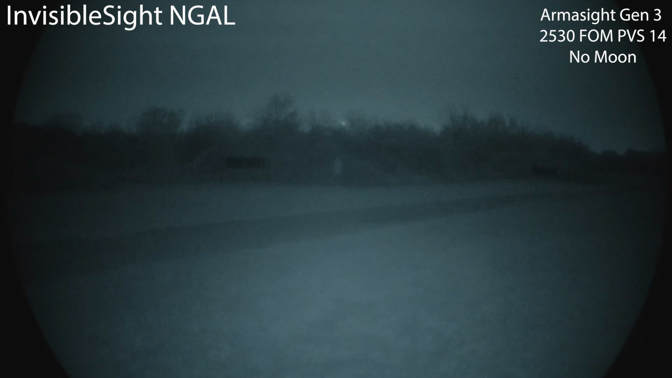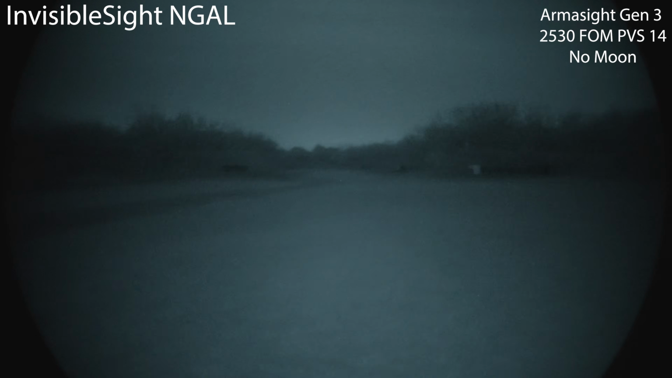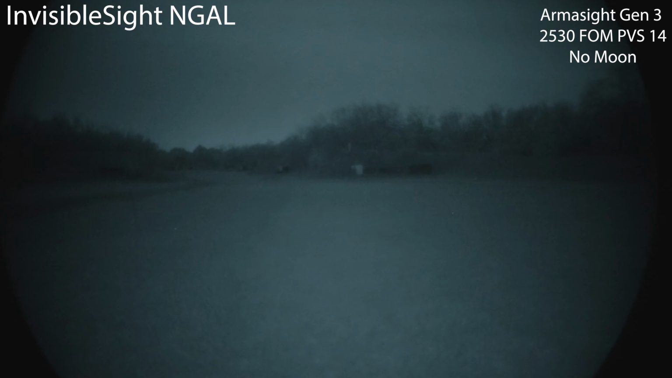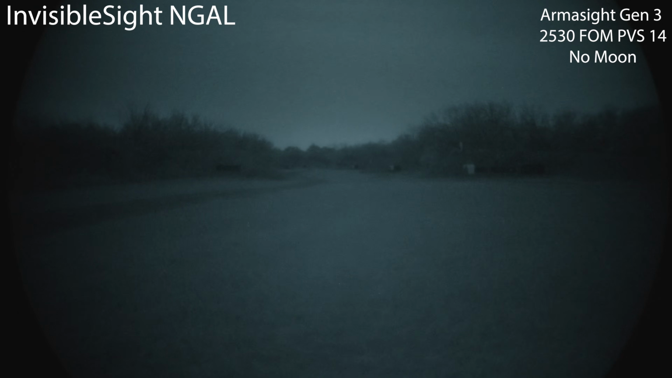A lot of foreground. Comparison off, on. So I'm not seeing much difference other than the foreground, but I'm looking through a camera. Aiming laser, not diffused. Let's take a look at the aiming laser by itself. Pretty good lightsaber.